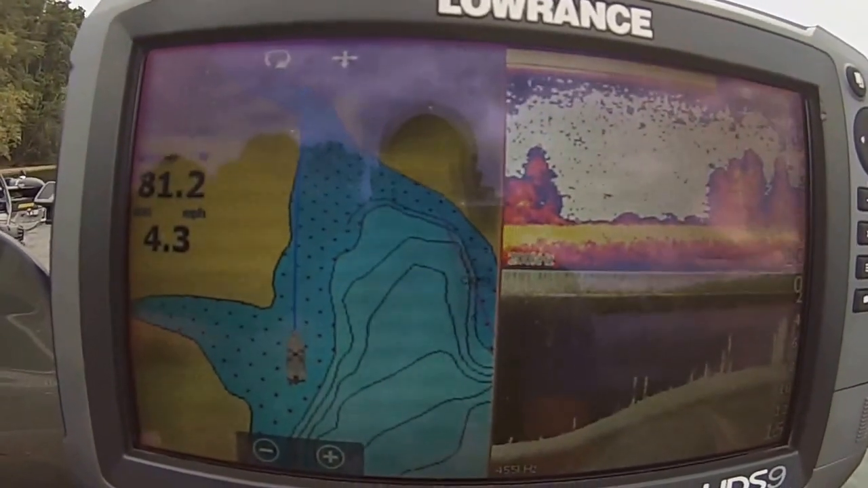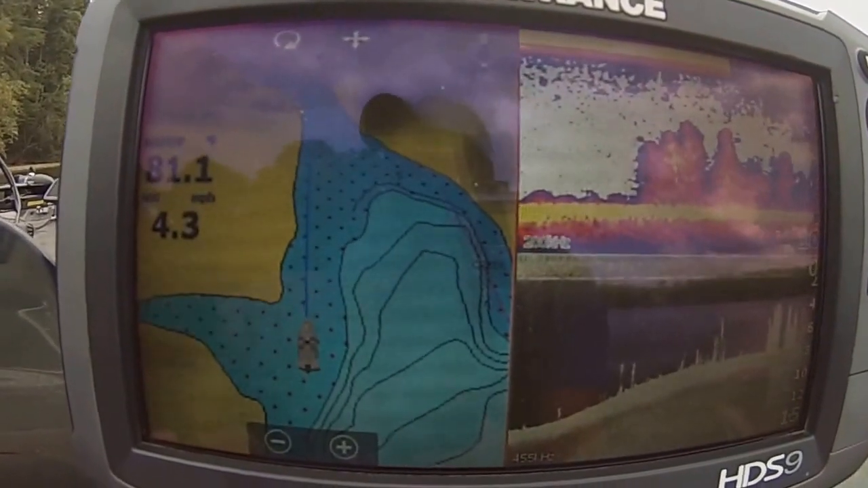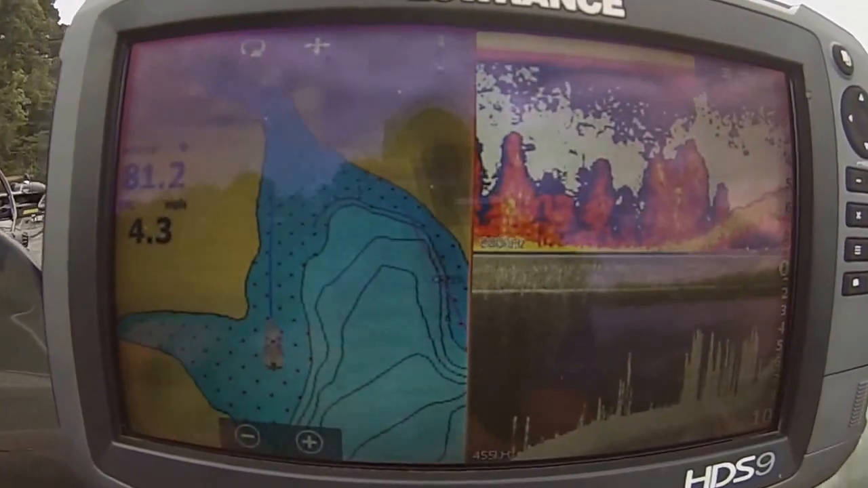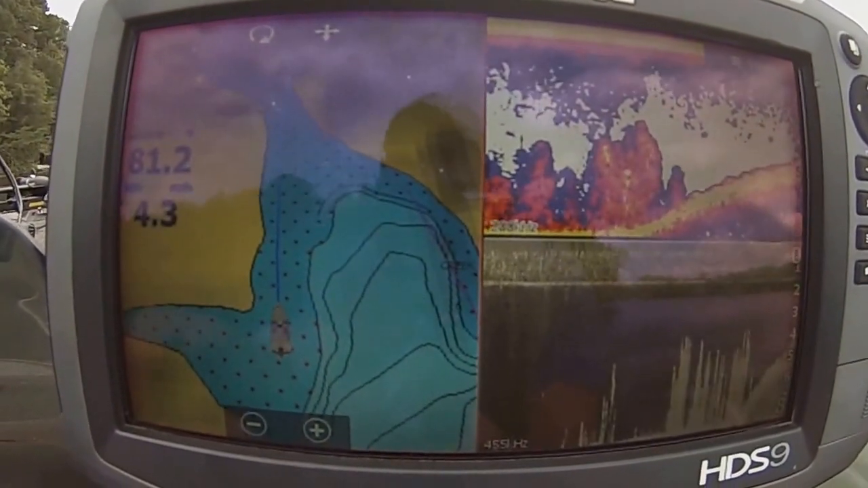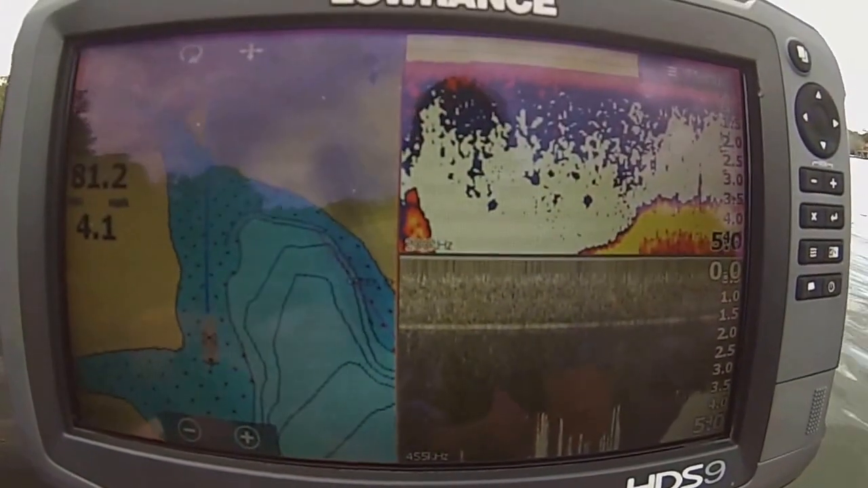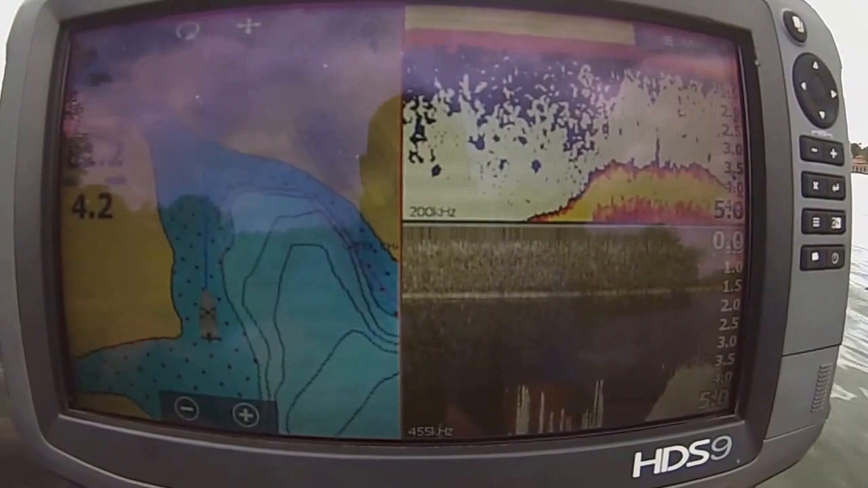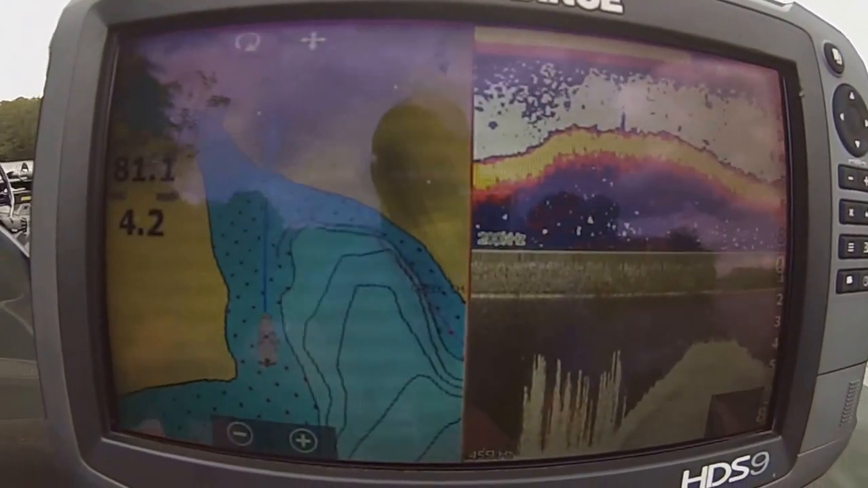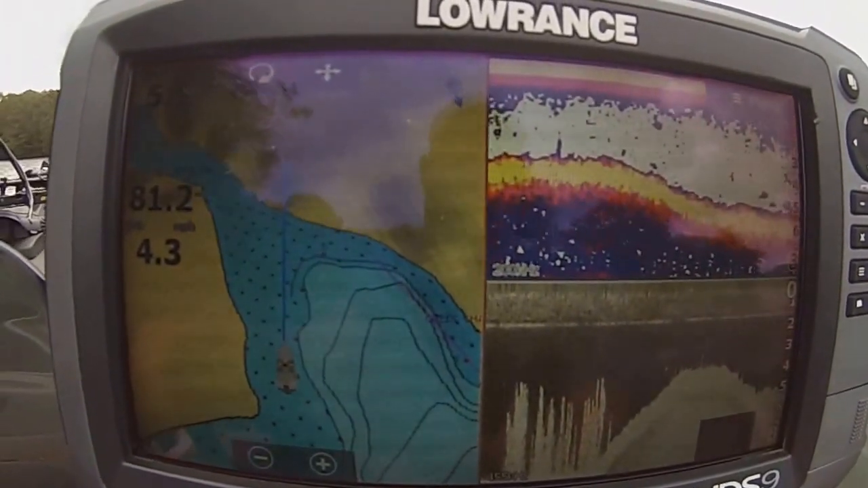There's a real thick mat. All that's just grass everywhere. Look at all that grass. And if you're flipping a jig into it, that works. Throwing a crankbait over the top of it, that works too. But that's what I look for, these shallow flats, and I want to find grass.